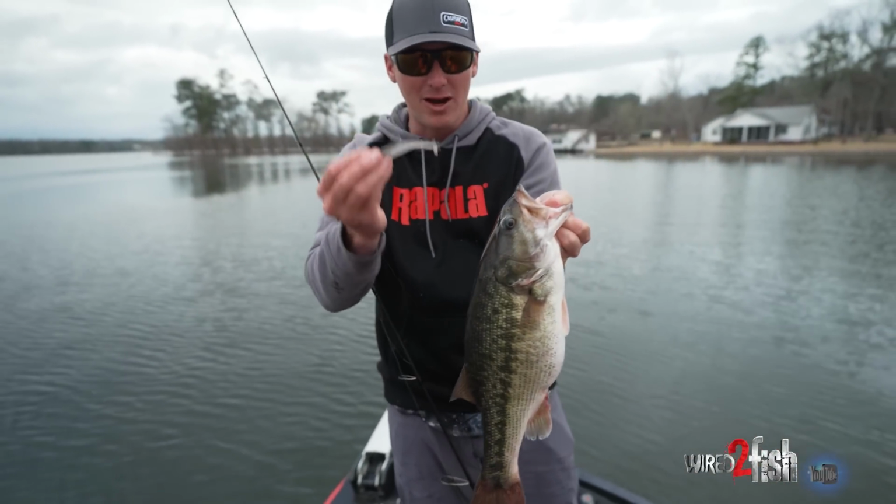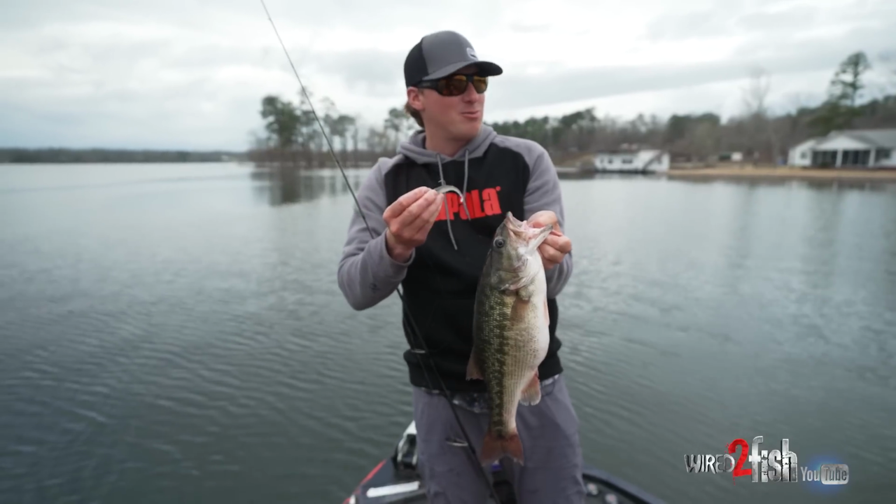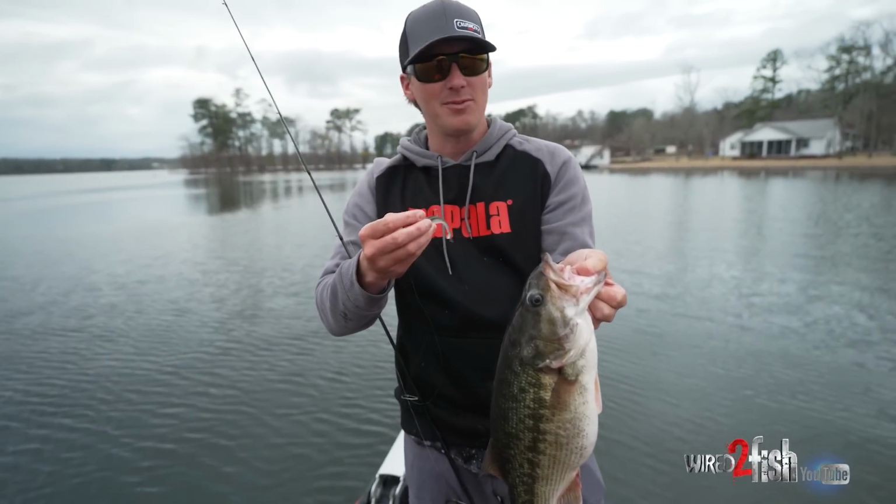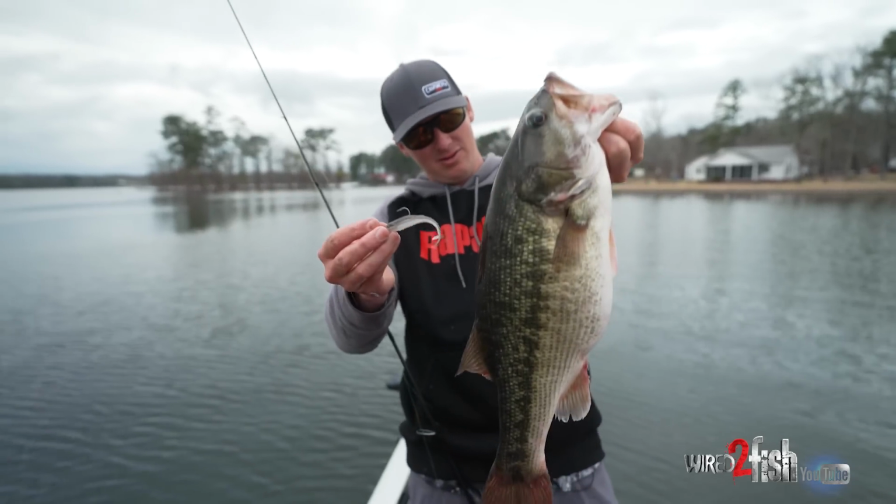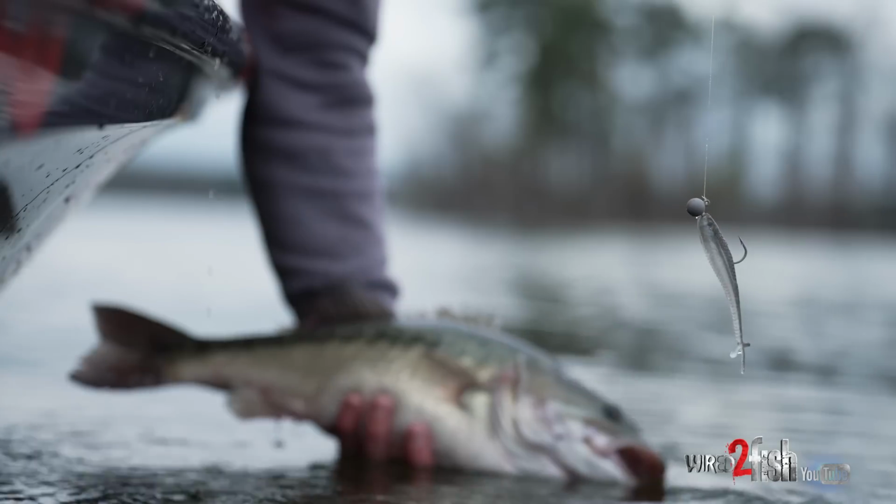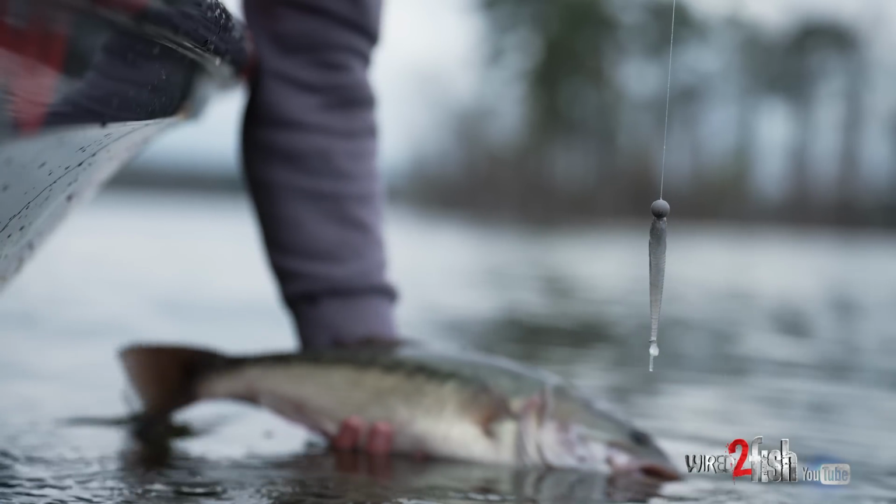Pay attention to the profile of the bait. Figure out what area of the lake you're getting a lot bigger bites. So we were catching a lot of small fish in the back. We slid out to the mouth. Oh, Betsy was out here on the Moochie. So I love it. I love it.